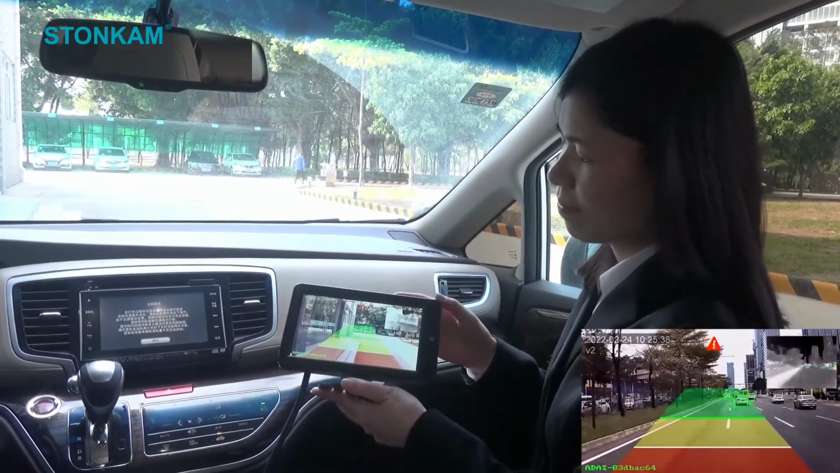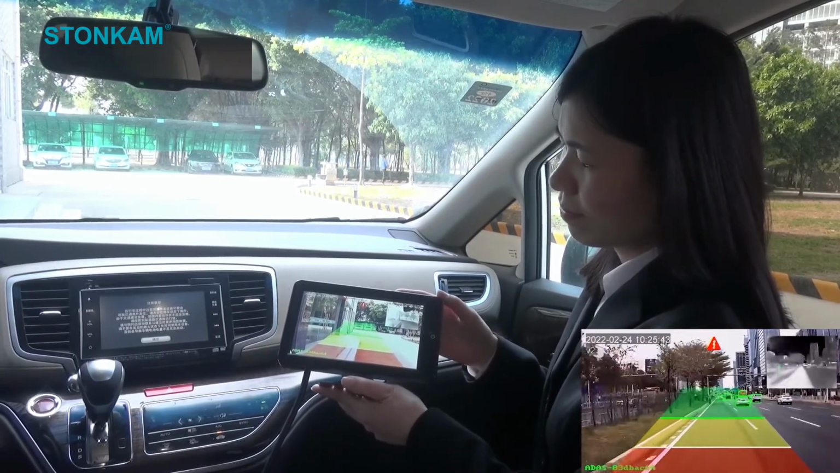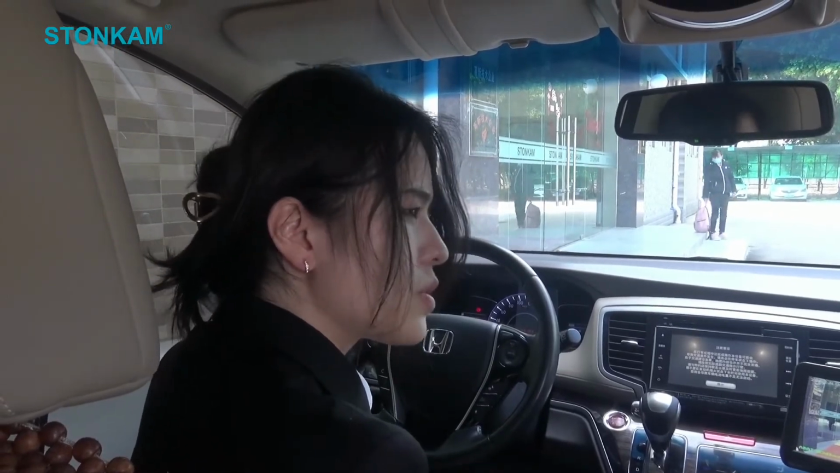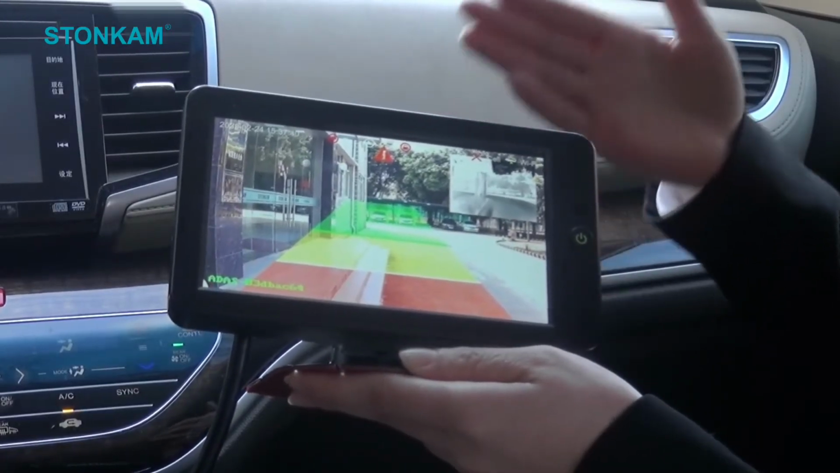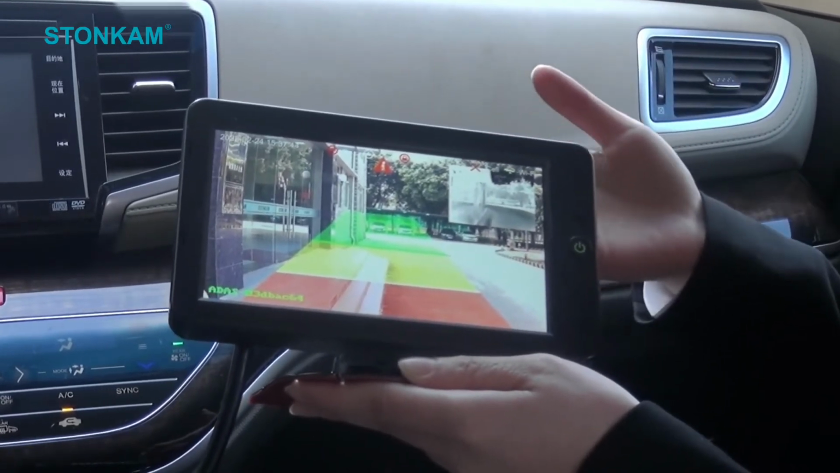That's how it works. Okay, fantastic. I guess it's really seen the market. It's a great advantage of this system. And what else? The second feature, which is even more fantastic, is that it can detect pedestrians and vehicles.